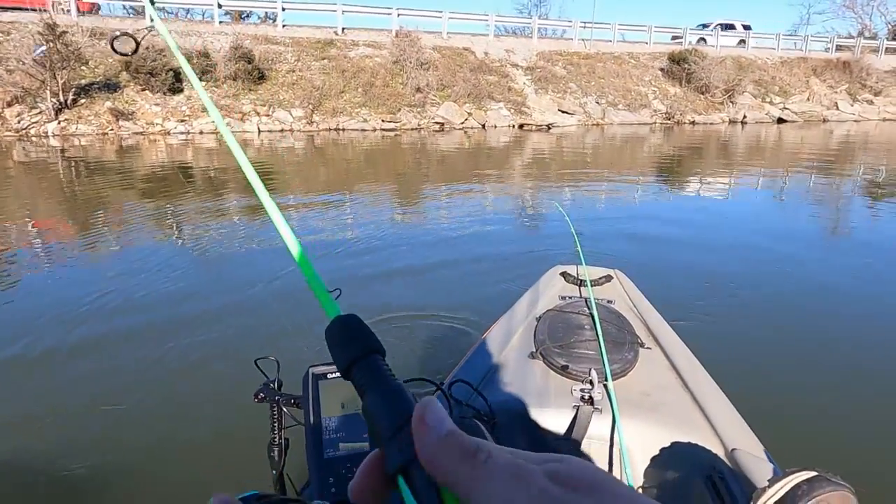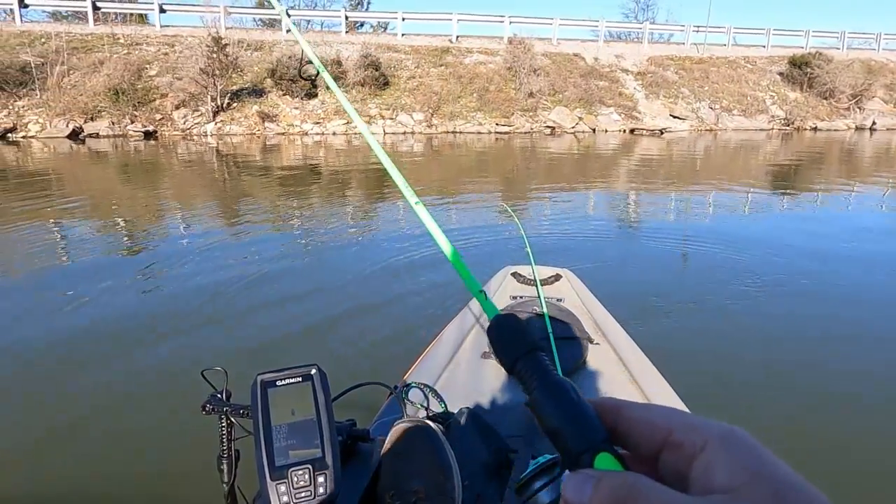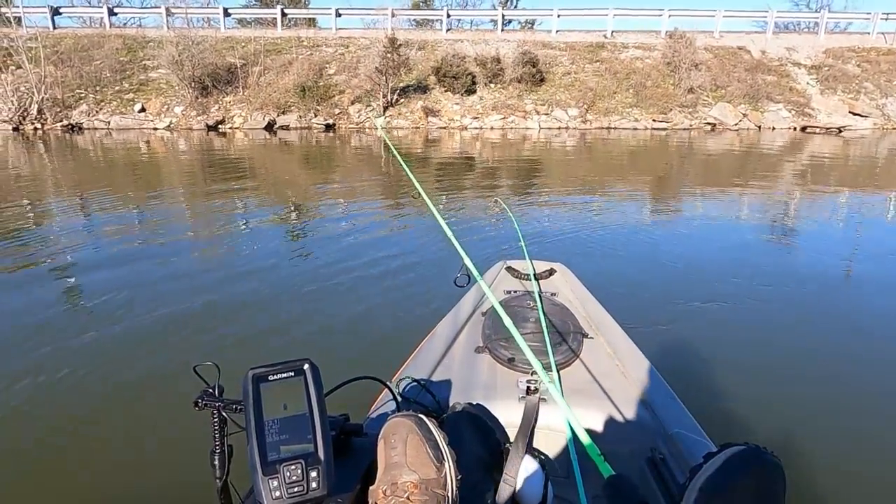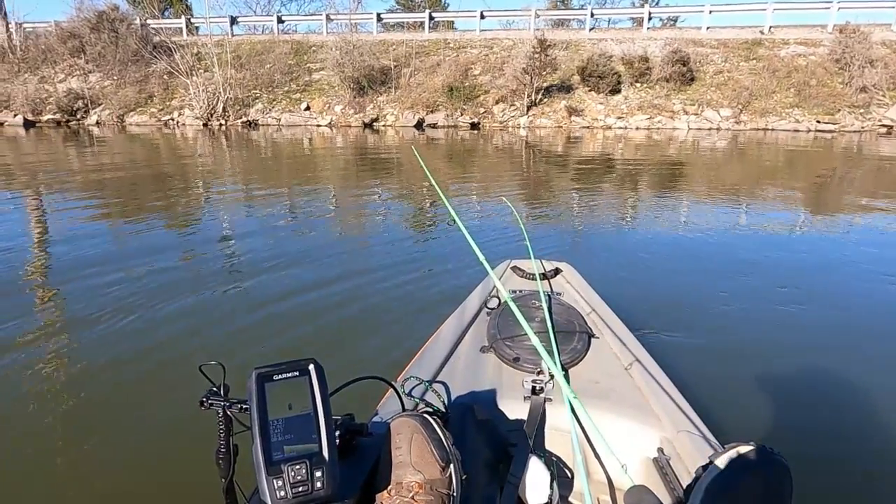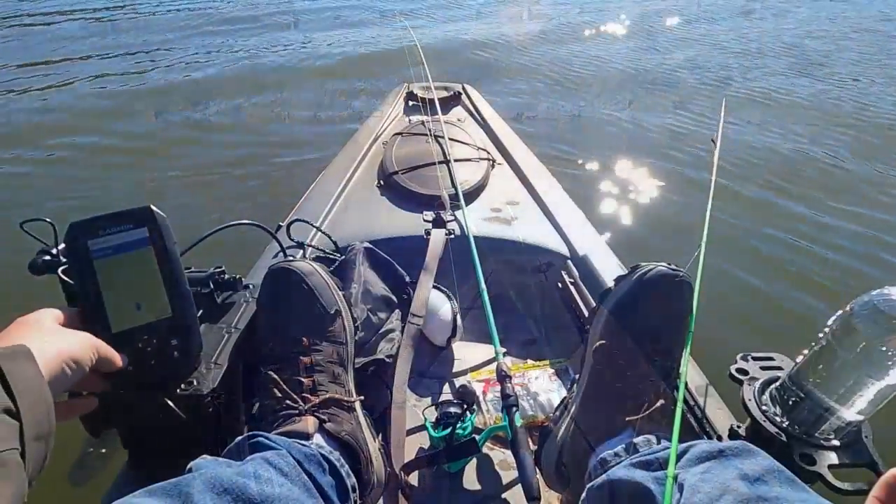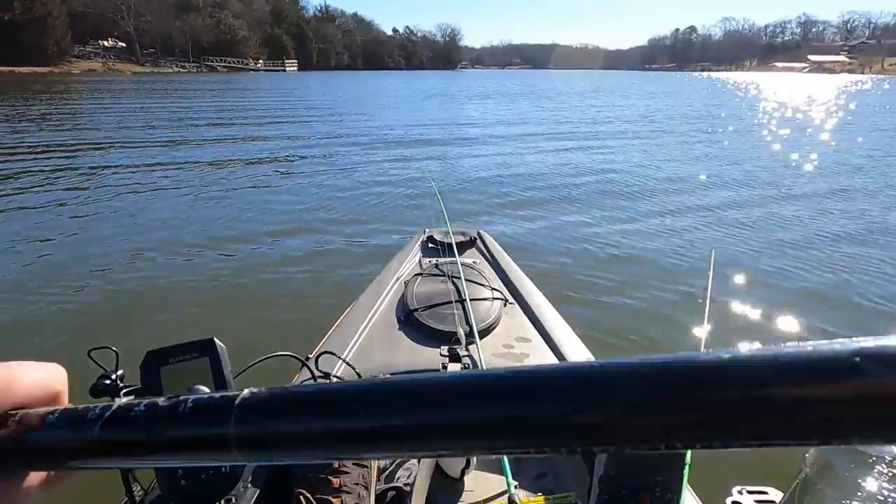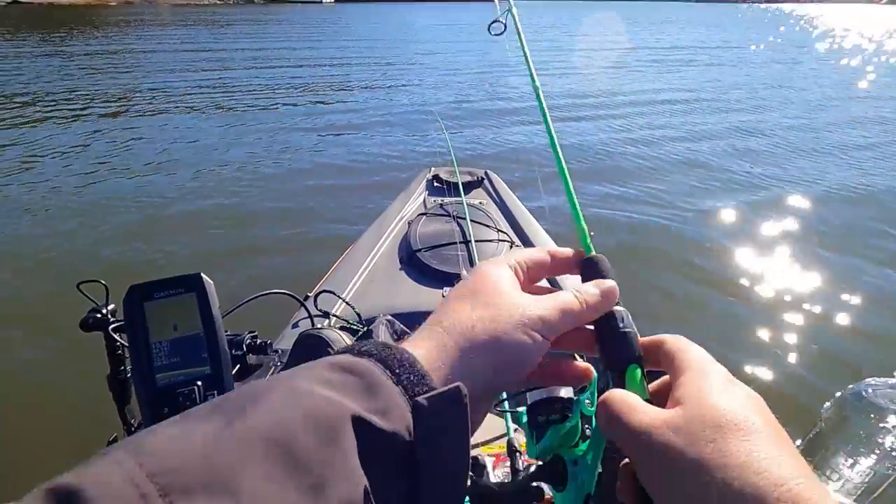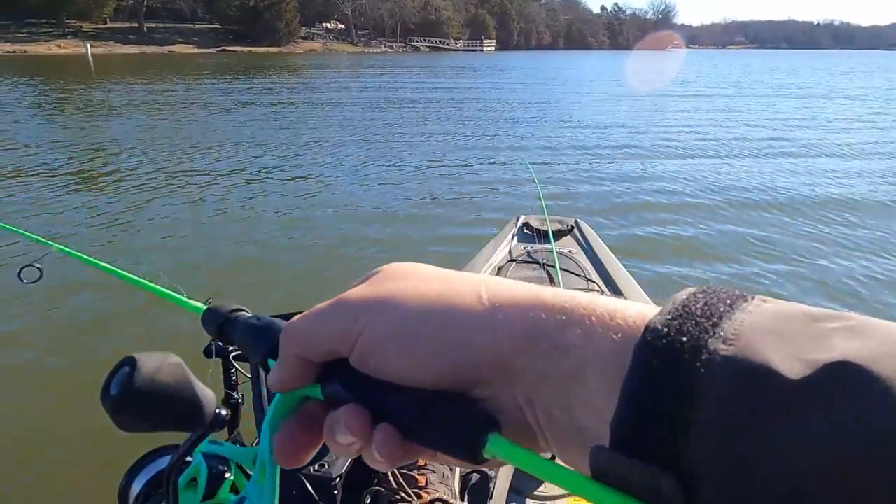The big thing is I know we're gonna be fighting against the wind a lot, so not terribly concerned. Probably need to get a brighter color on here because this water is kind of green a little bit, but you never know. Let's take it 500 feet maybe. I don't know. I've got some vegetation there, so we might have a fish right here. I don't know though. Thought we're gonna see it, but it's 10 foot down.